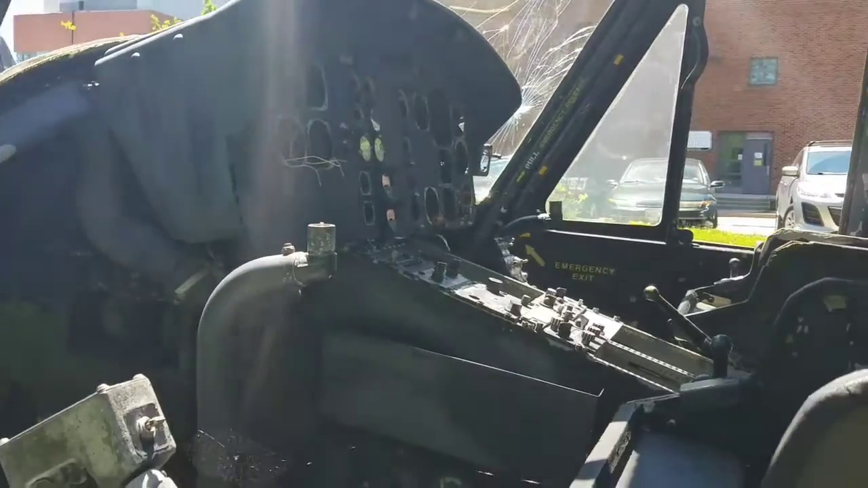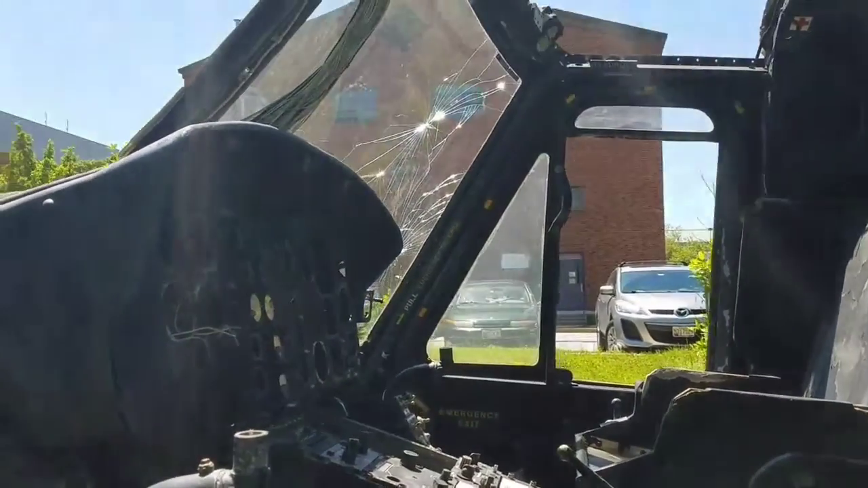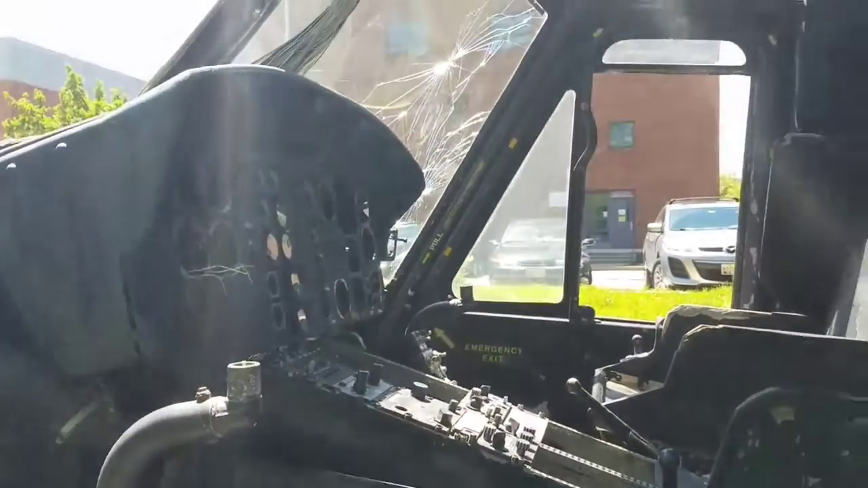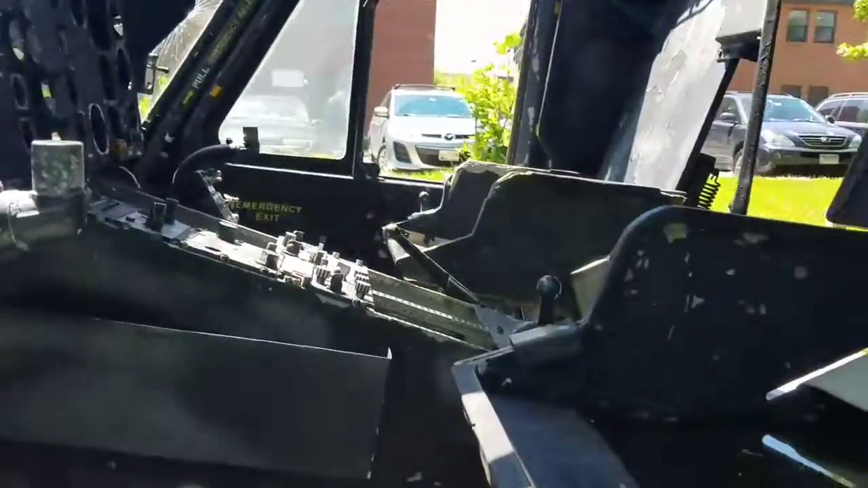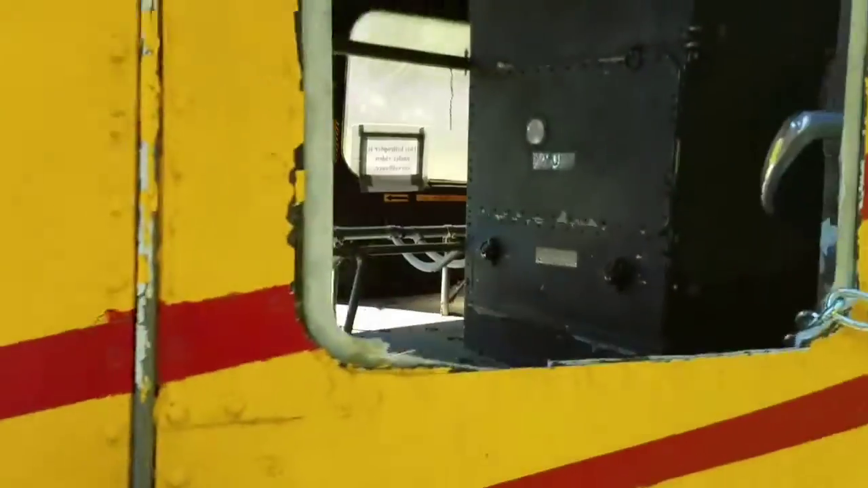So, this is the inside of the cockpit. As you can see, it's been stripped out, and there's a lot of damage and paint damage. So, I just want to give you guys a closer look into the inner workings of this thing.